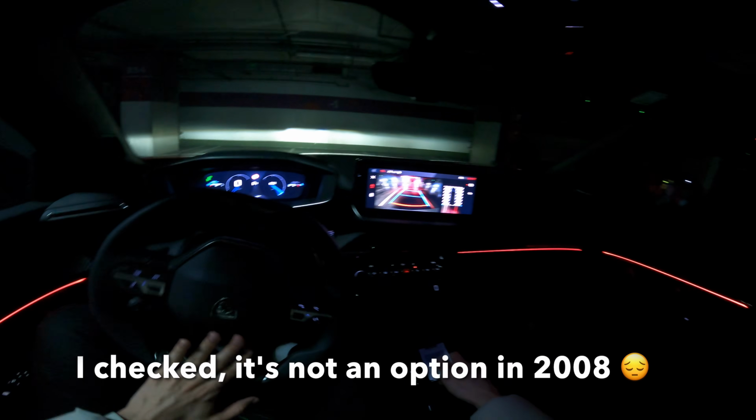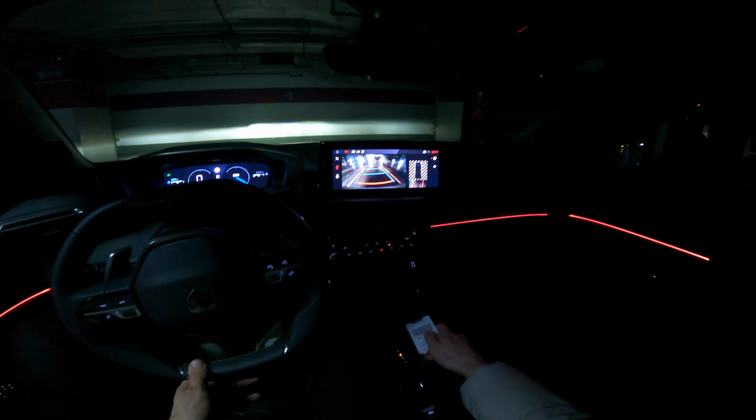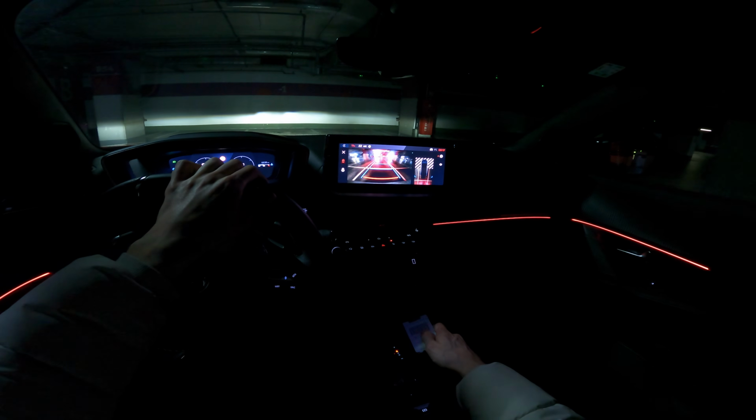Now I wish they added a front camera as well, or 360. Actually might be an option, to be honest. I haven't checked all the options in the configurator, because they have packages and then only a few options. It's not like German cars where you have to option every single thing. I think I've summed it all. Hope I didn't forget anything.